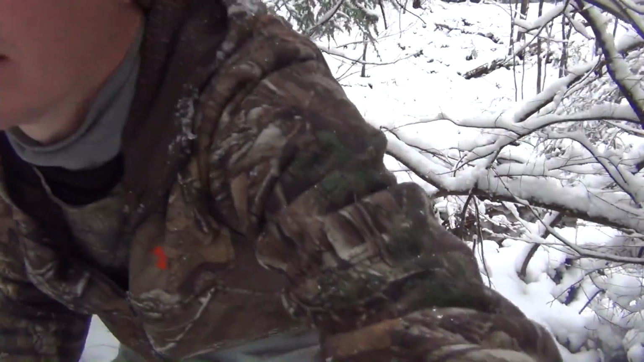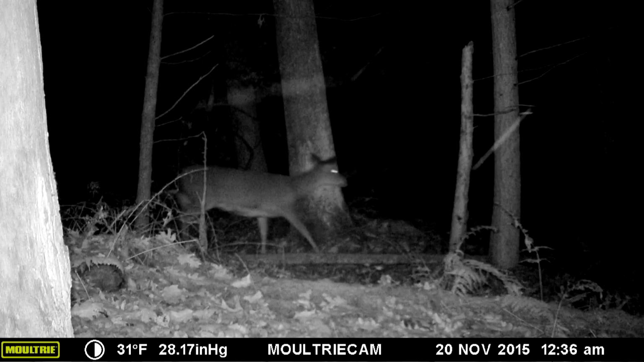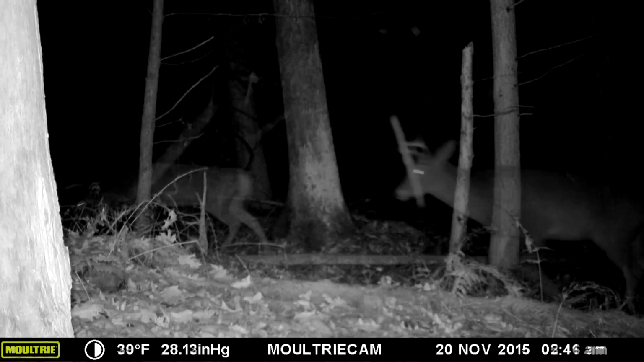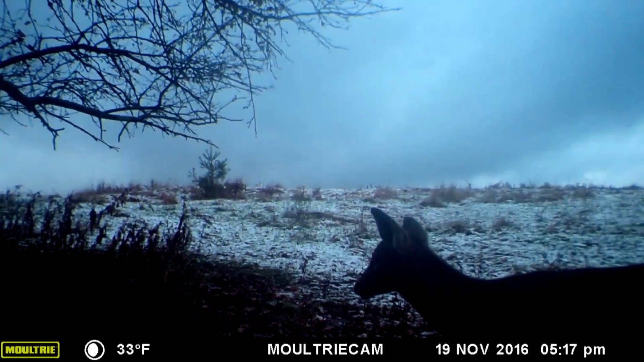On the battery. That's what I'm talking about. Alright, on up the creek to the next camera. Well, we'll see if there was anything on this one or not. Alright, that was my third camera there. I just checked. And back to the truck.